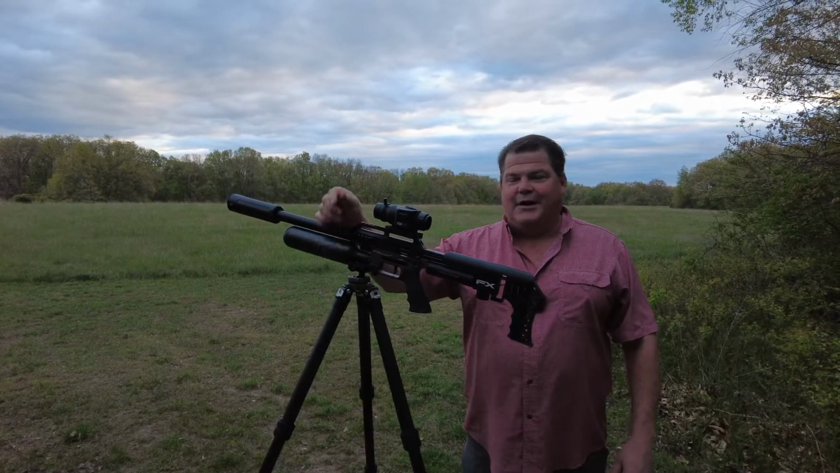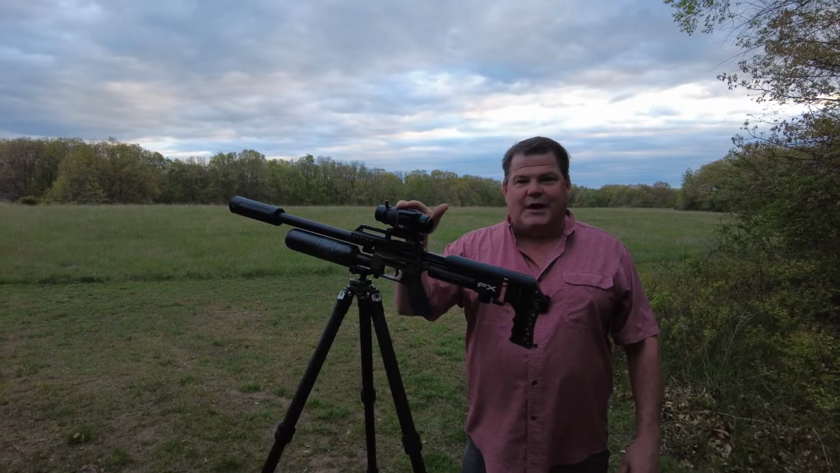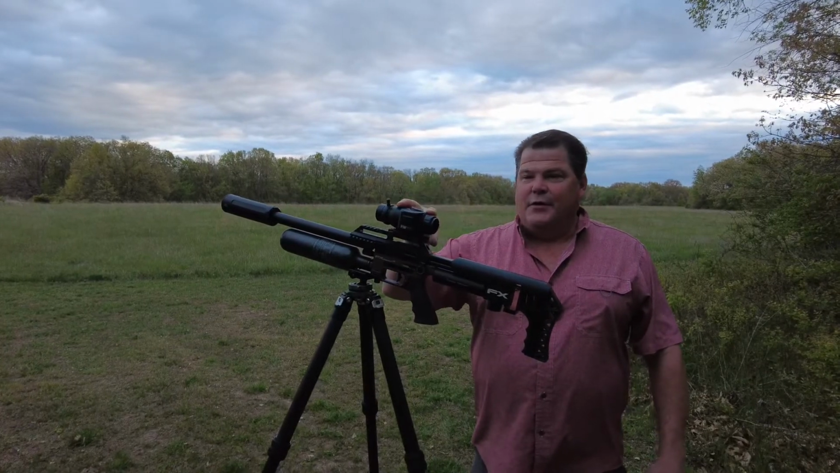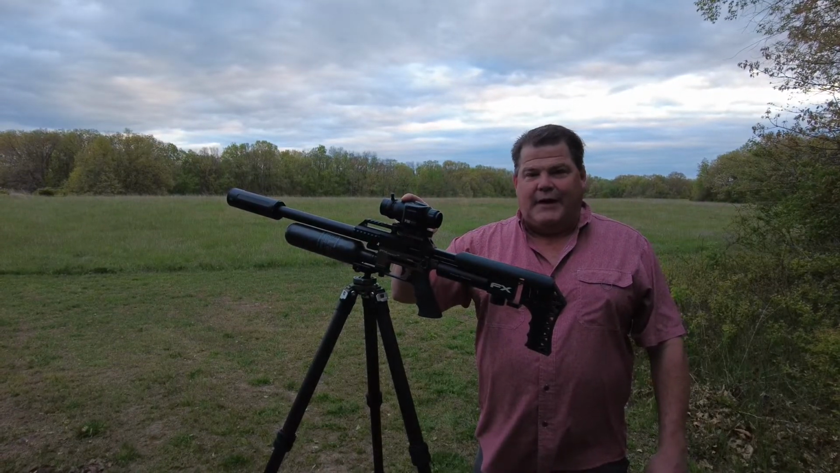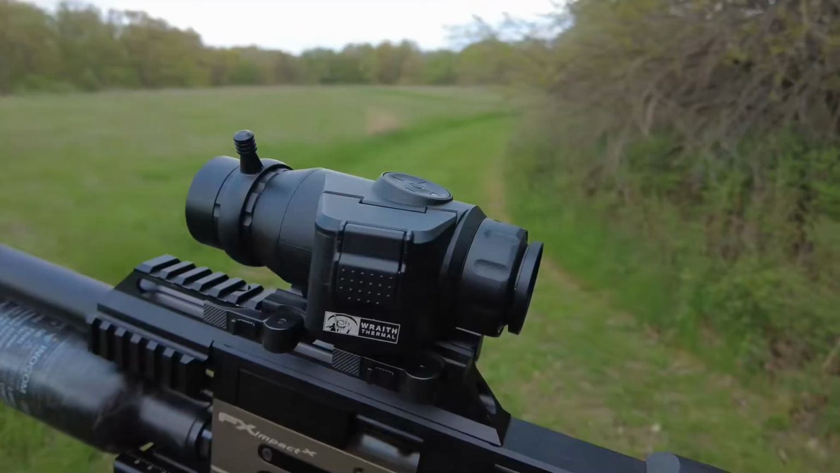Today we're going to be taking a look at the new Sightmark Wraith Thermal. This is Sightmark's first thermal device. I've been really pleased with this thing. As you can see, it's using their Wraith Mini body style basically. It's a really wonderful little device coming in under 2,000 bucks. We're going to take a look at this thing. I'll be right back with you.